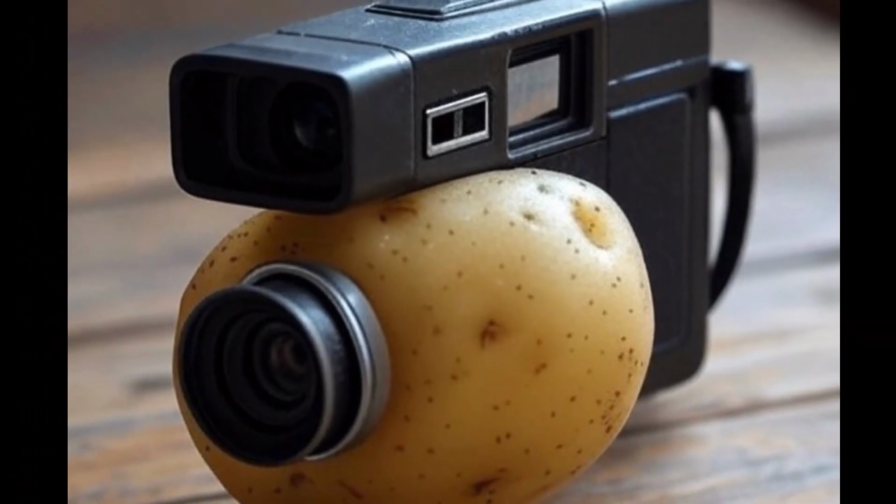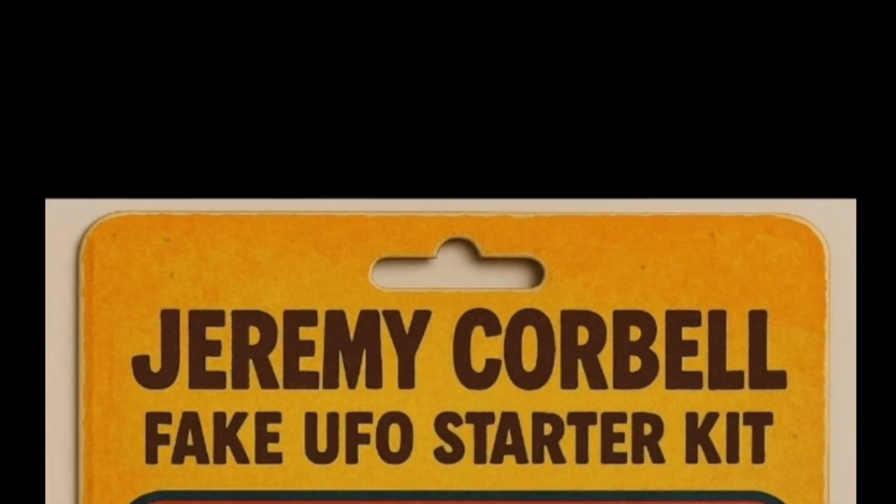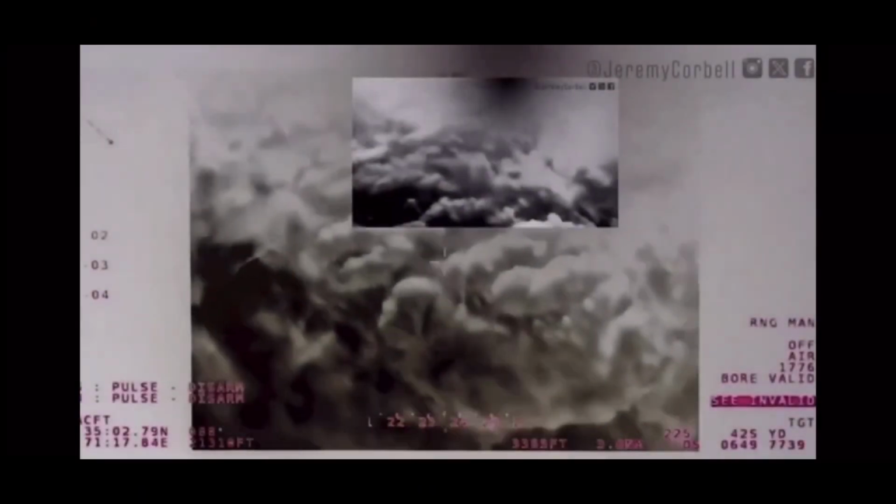All right, before we get to Jeremy Corbell's recent UFO release, I just want to show you what it is. Okay, look, guys, I don't want to waste your time. I believe this is the sun reflecting off the camera lens of the FLIR camera, and I'm going to prove it right here. Okay, that black dot you see up top, that is the sun or the moon.